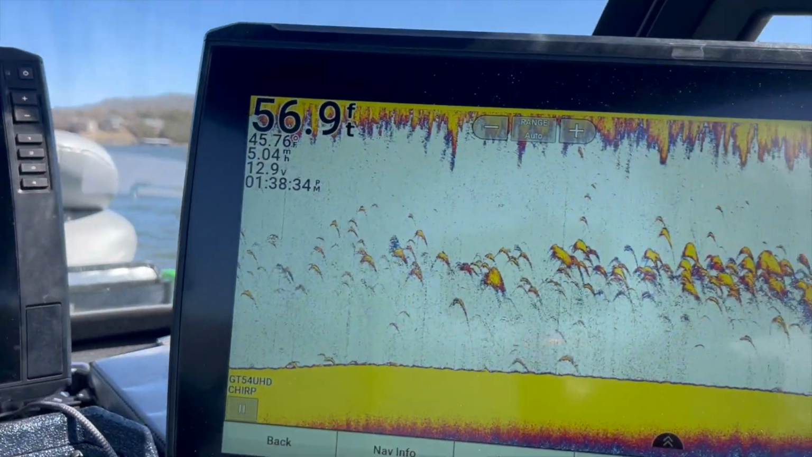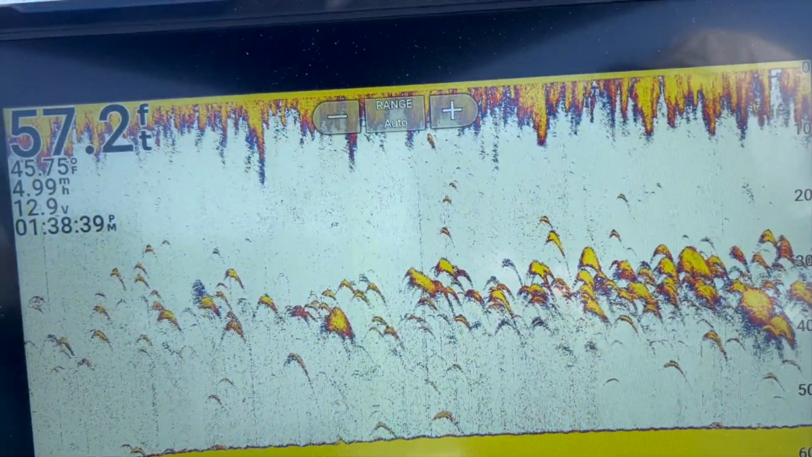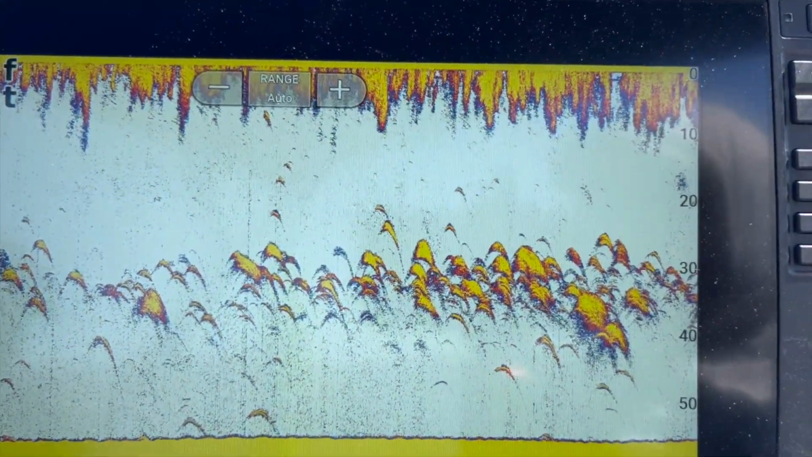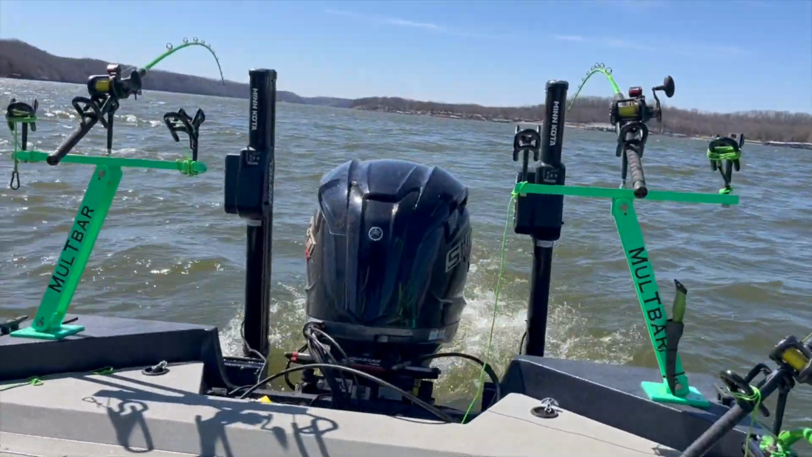Now this is what you call finding a lot of spoonbill. I ain't gonna tell you my location, but there's a lot of them. We should hook up on one soon. What do you think? I hope so. 135.